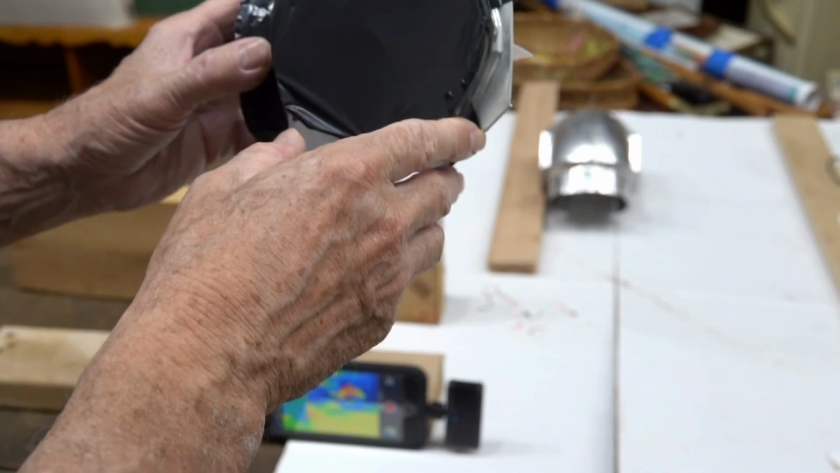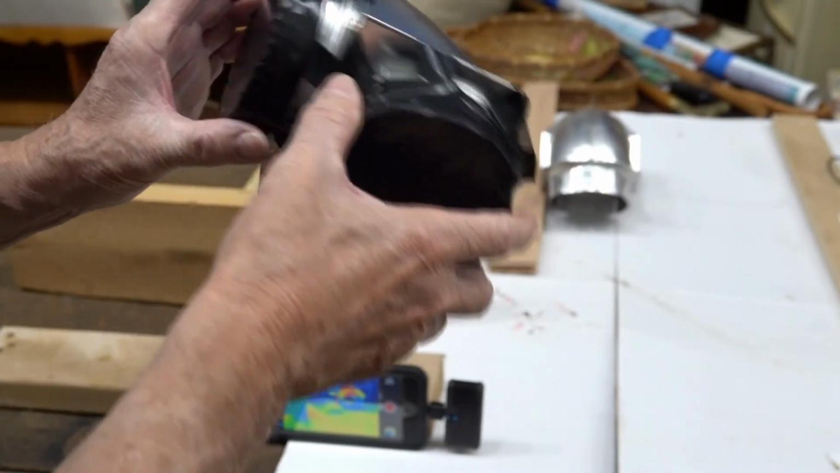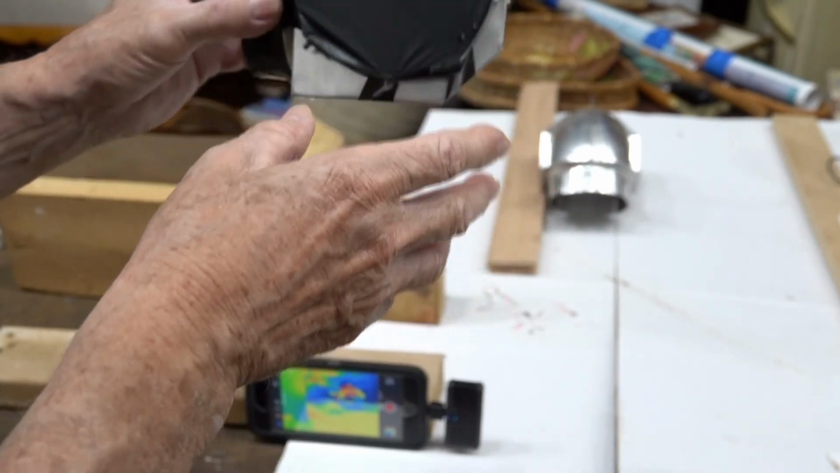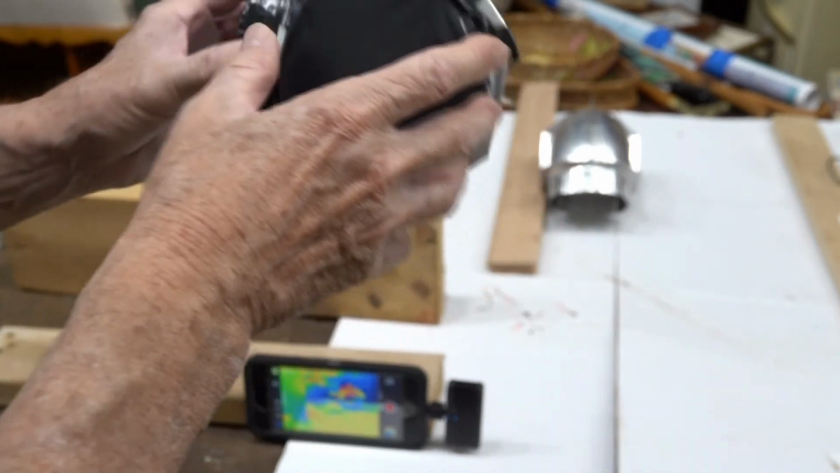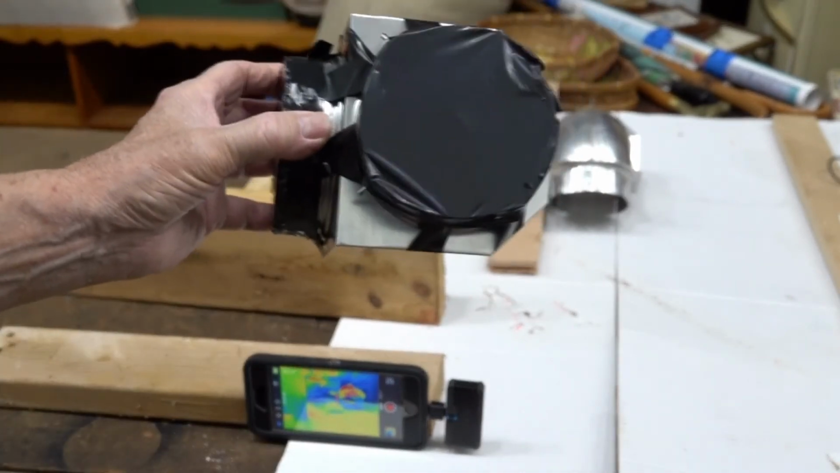You can see the crosshatch in there. So I'd say definitely you probably get infrared coming off any kind of heat source, whether it's blowing hot air or just a normal infrared lamp. And it can bend the corner in a piece of reflective ductwork.